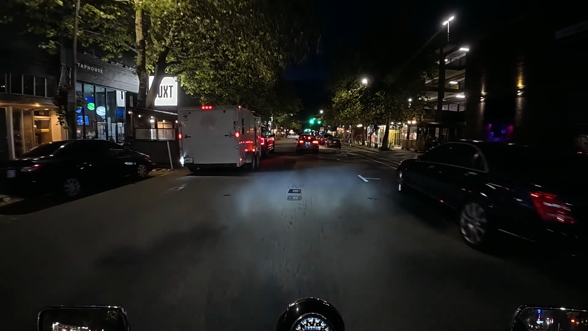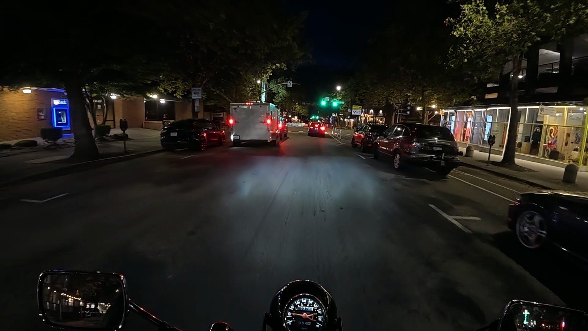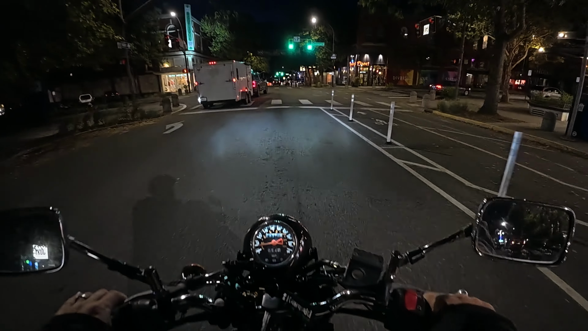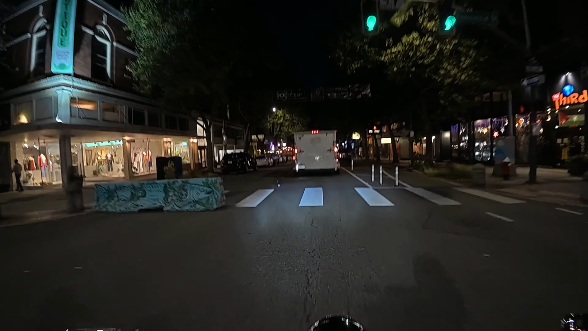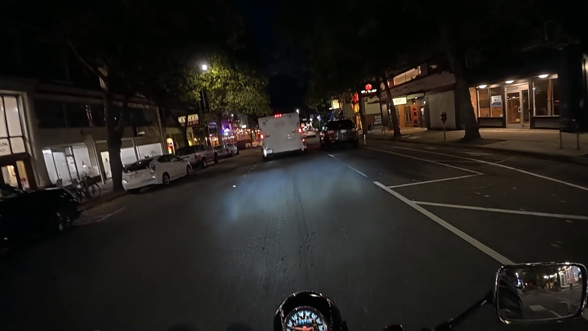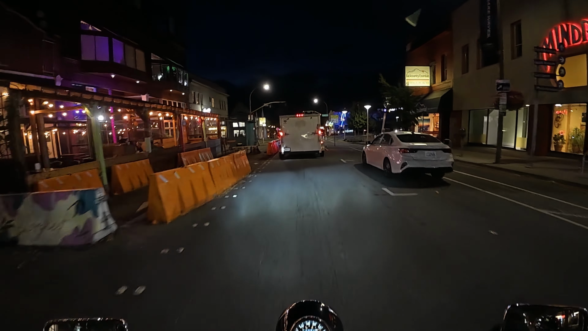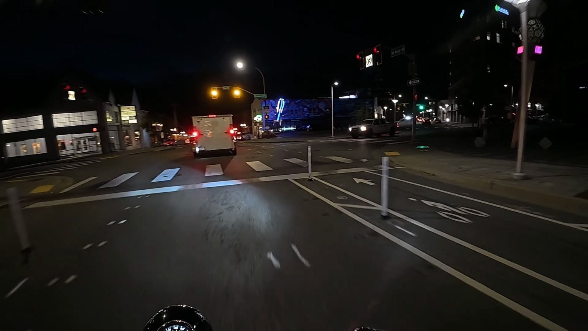This guy might be coming over to my lane, so I'm going to give him some space. Go for it, buddy. I got you. It's a stupid barrier, I know. Now we're going to go right. Finish our little loop. And we're just going to be heading home.